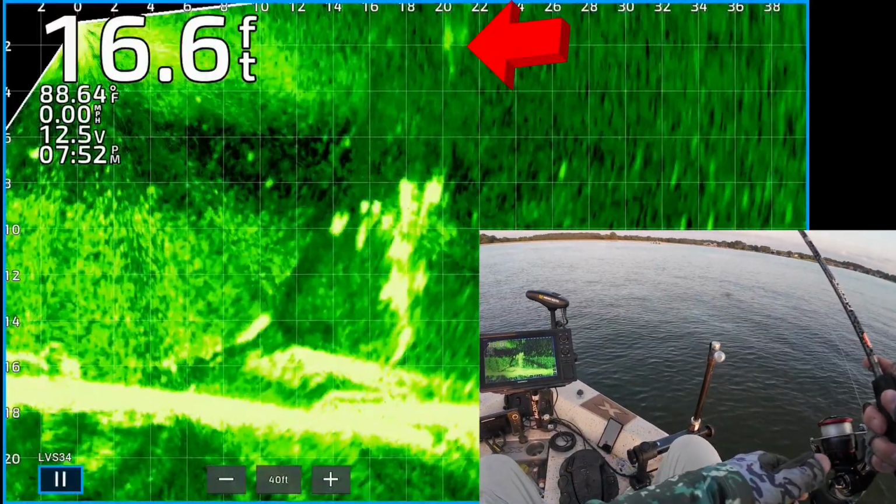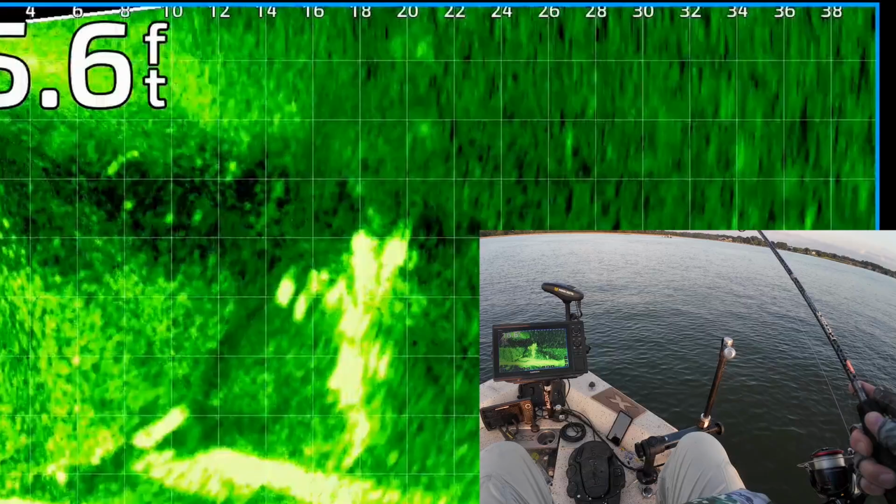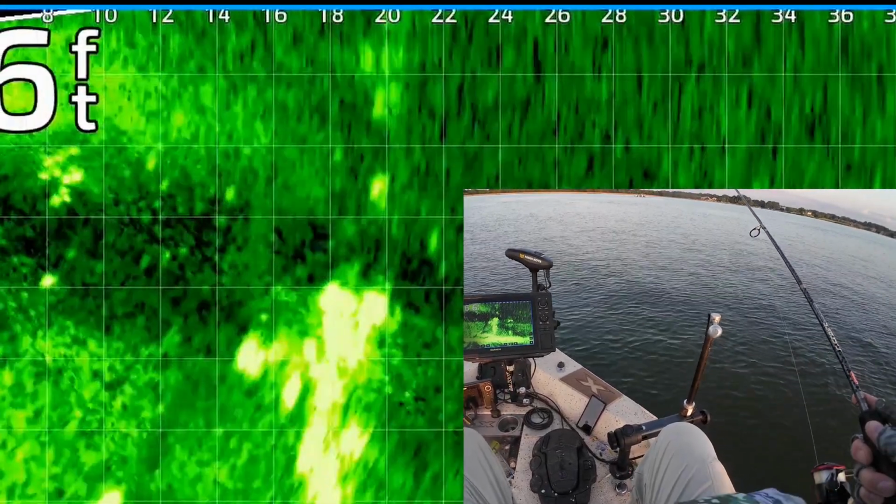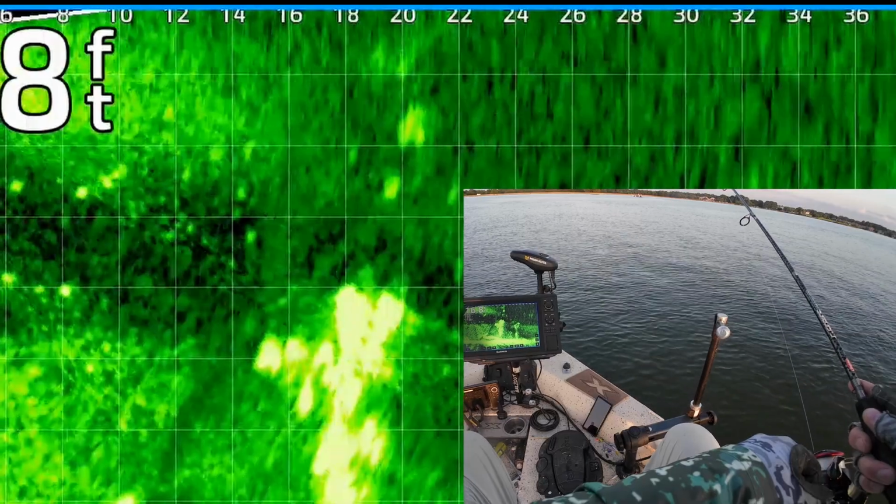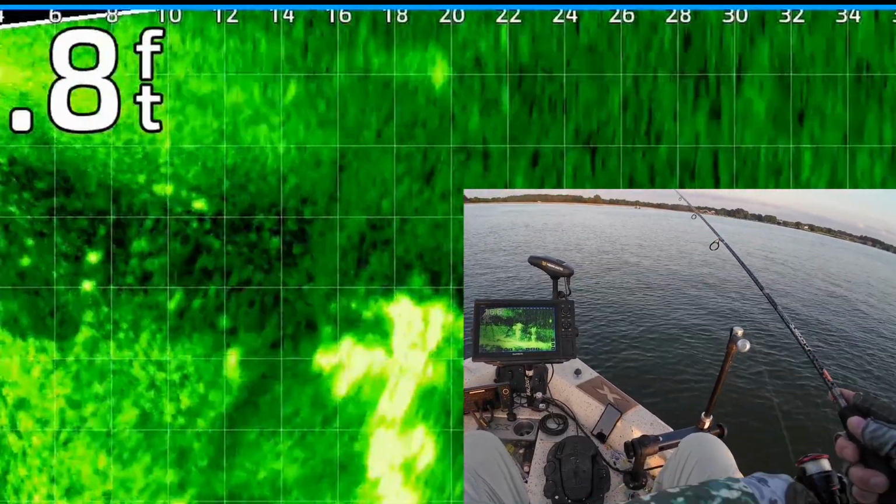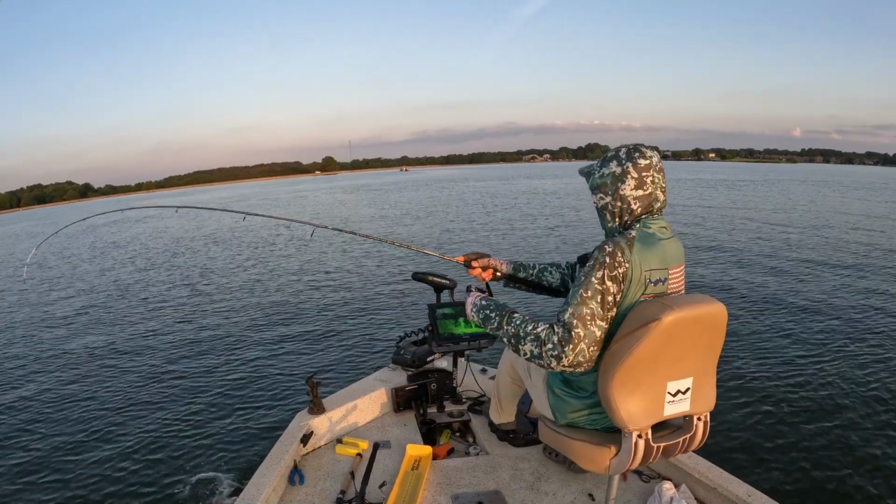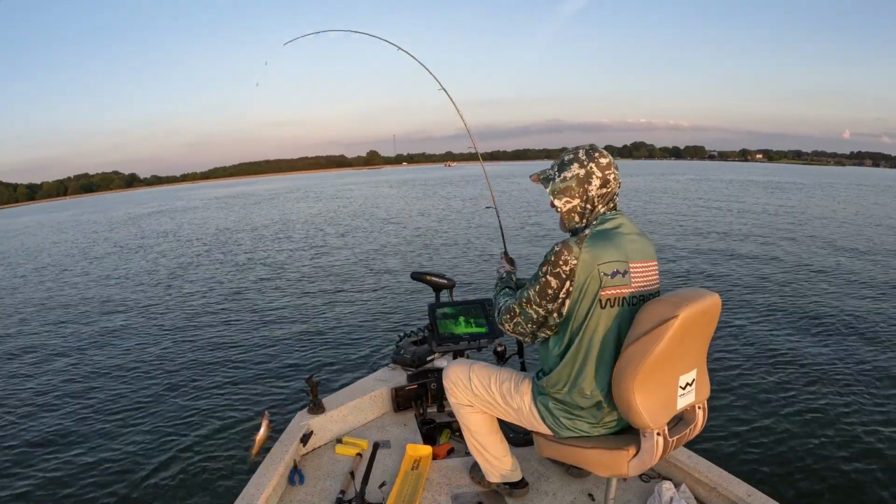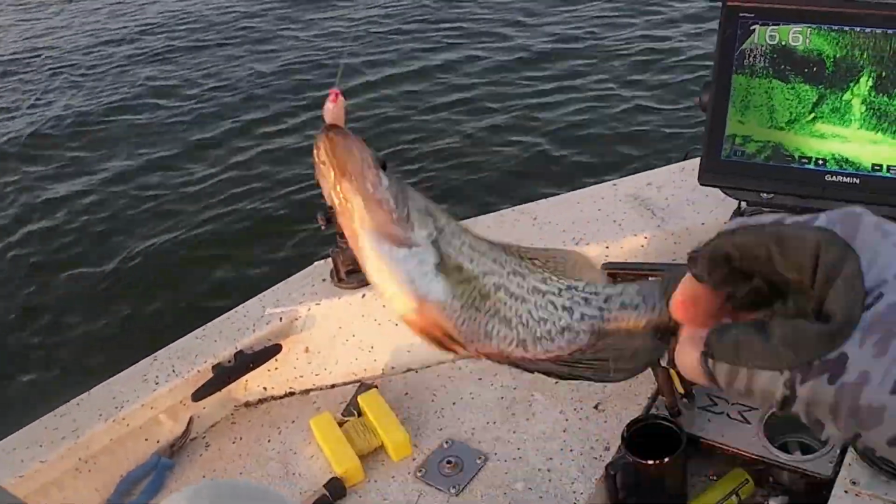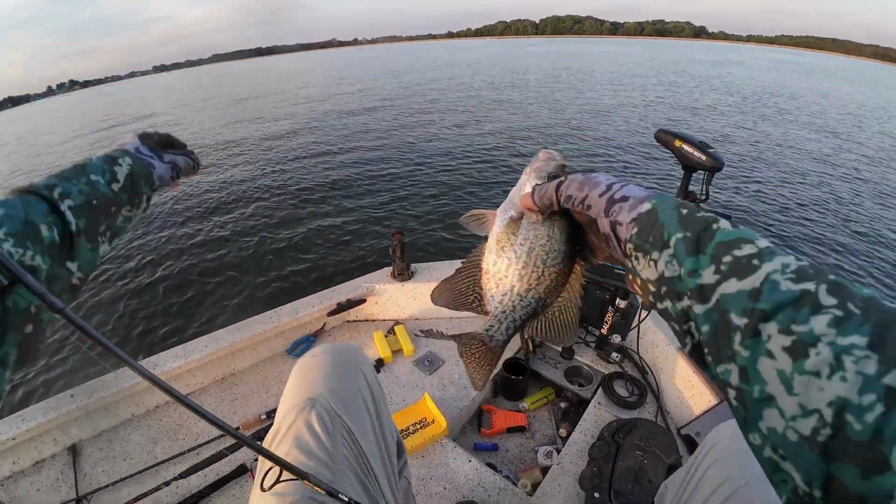Okay. There's the jig and weight. There's some nice looking crappie on there. I believe they're crappie. They're just kind of sitting still. I'm going to drag it right on top of them. See if one of them will eat it. One of them's chasing it. He's about to get it. Yes! Got that one. He chased it down. It's the smallest one in there. Let him go.